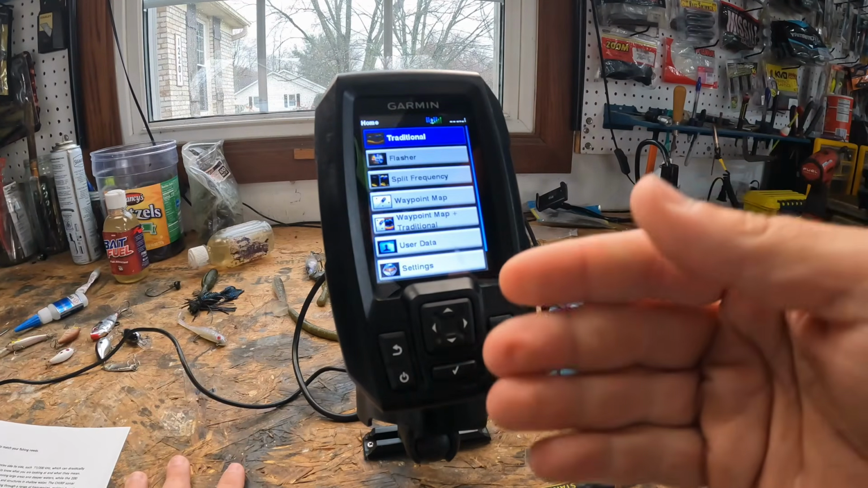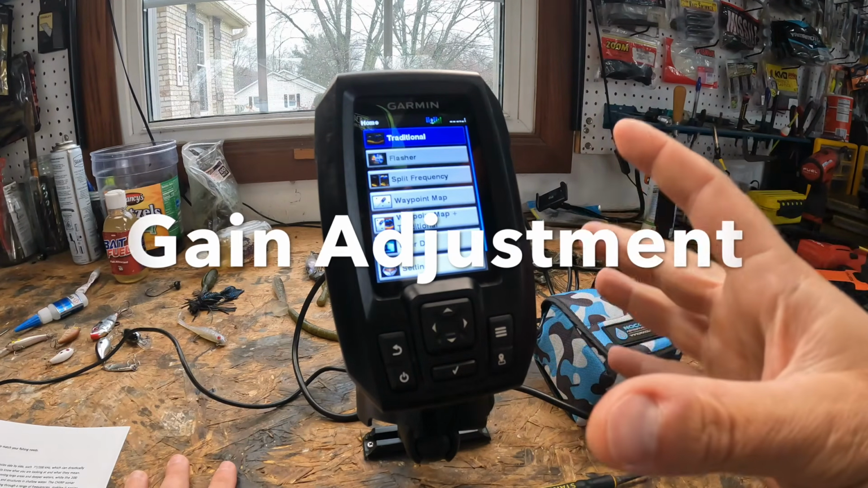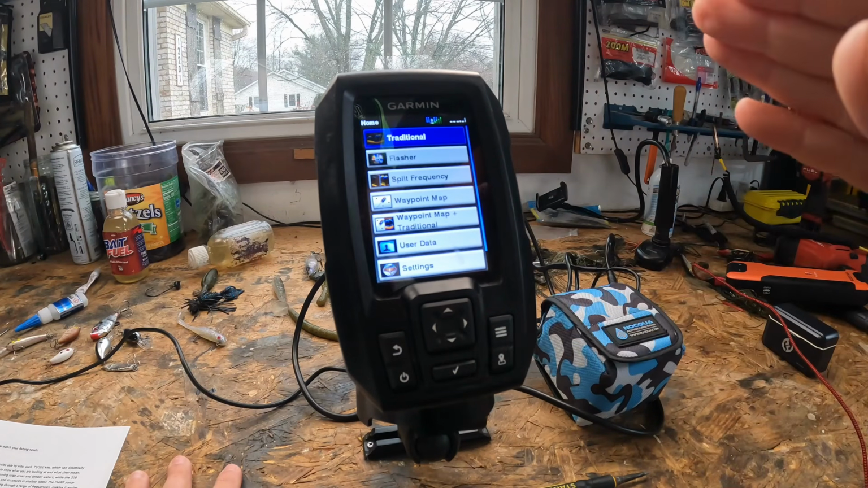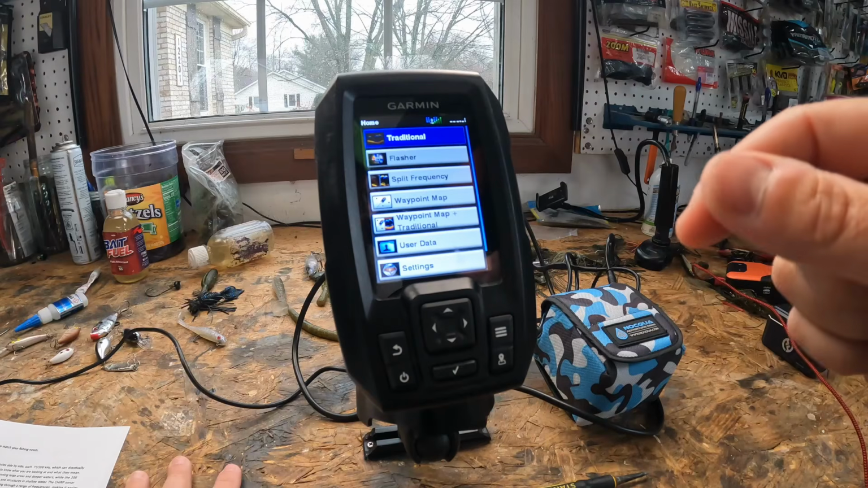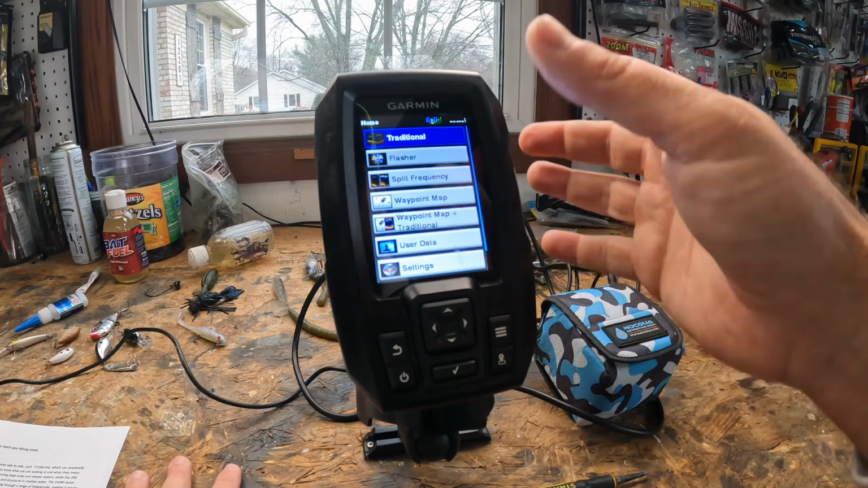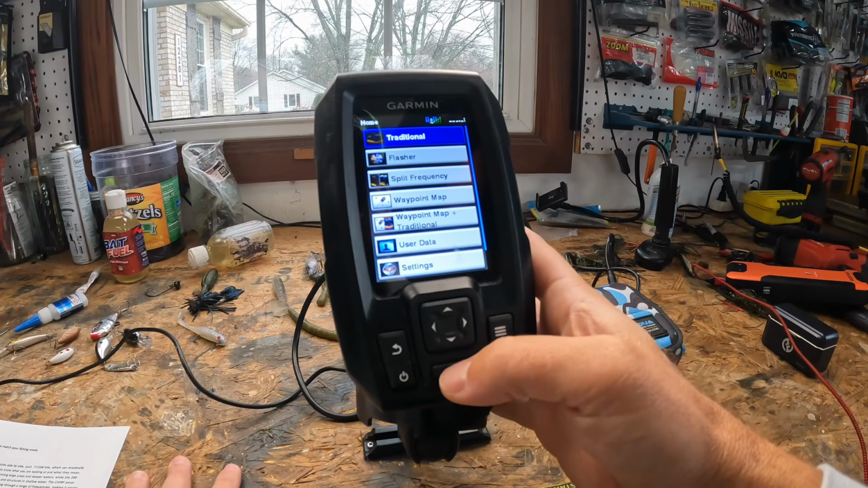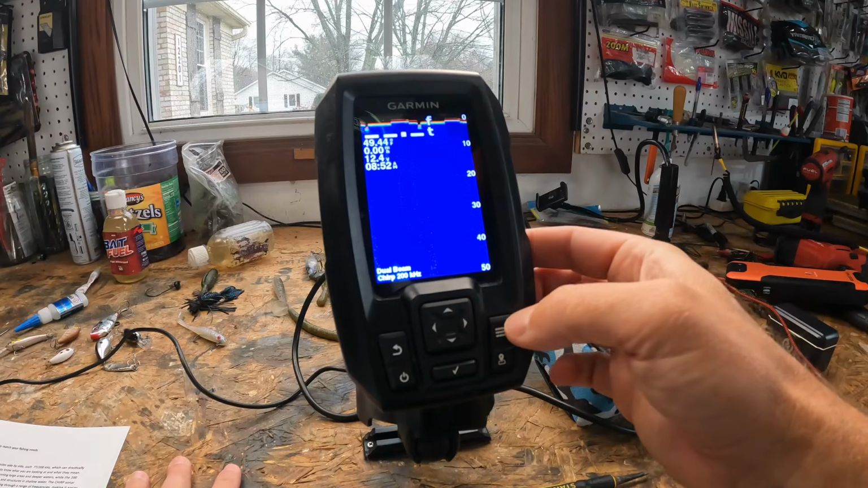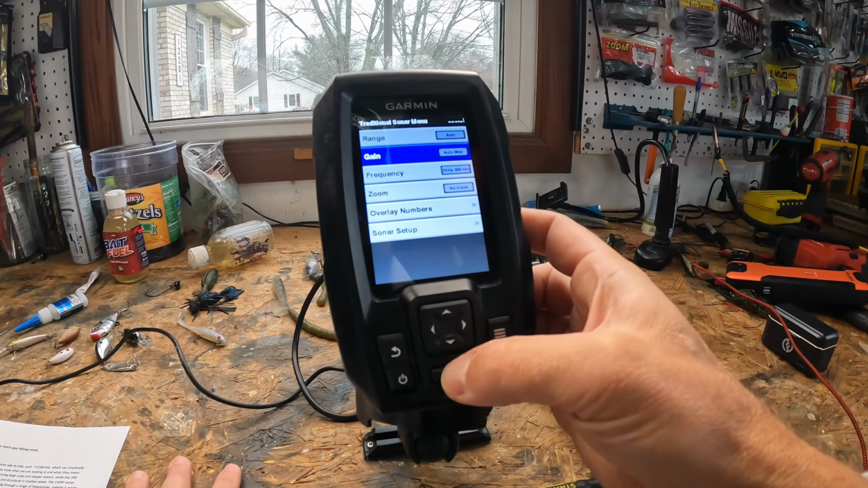Now, the next thing I want to share with you is how to adjust the gain. So adjusting the gain on your Garmin Striker 4 is all about balancing the sensitivity to detect fish and structure and the bottom while managing all of the screen clutter. So how you would get to this is once you go into a sonar, there you go, this is where you would hit this hamburger button. And then you can go in here and you can adjust the gain.